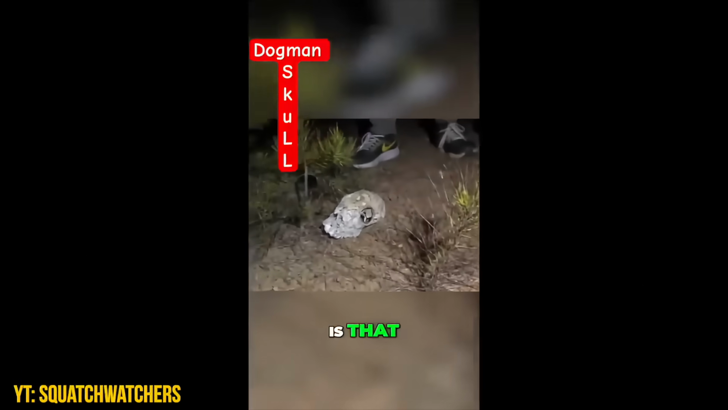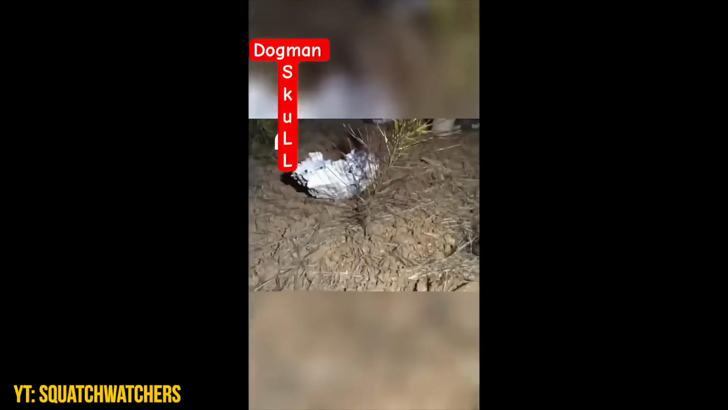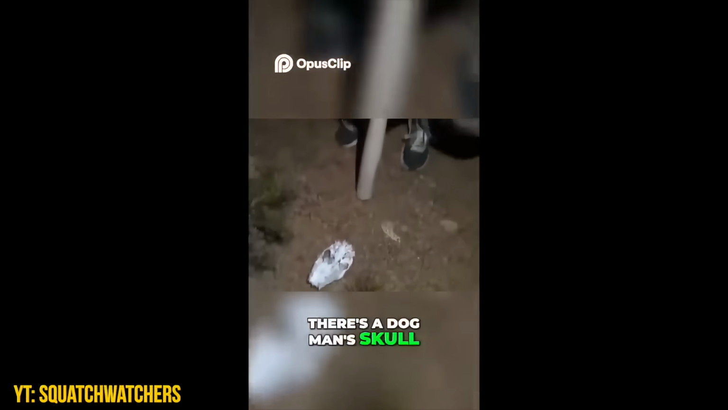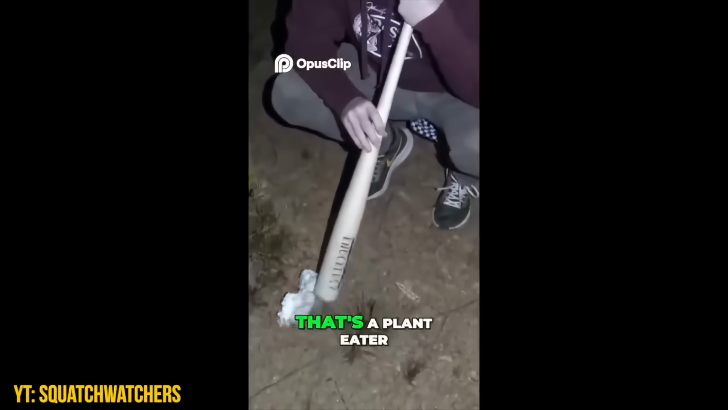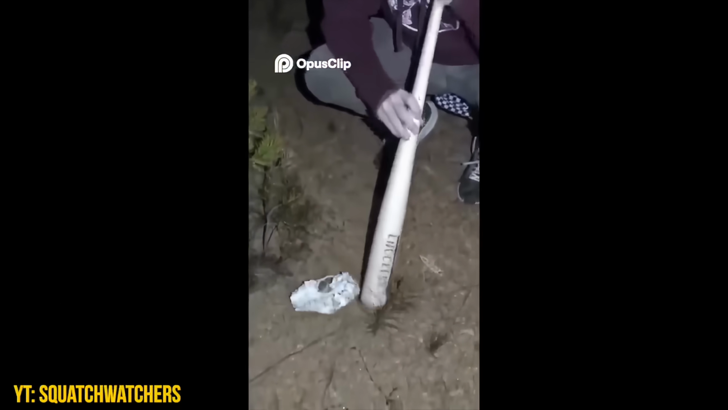What kind of skull is that? That's gotta be deer. Do deer have teeth like that? They're almost human. There's a dog, man. You can Google it. Deer skulls have teeth, but I'm not sure how they really... They're kind of flat. It kind of looks like a deer. That's a plant eater. It's a deer head, I'm pretty sure.